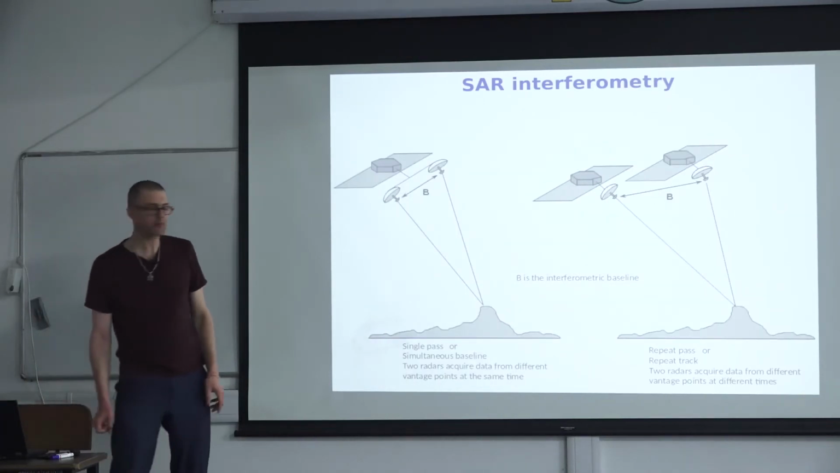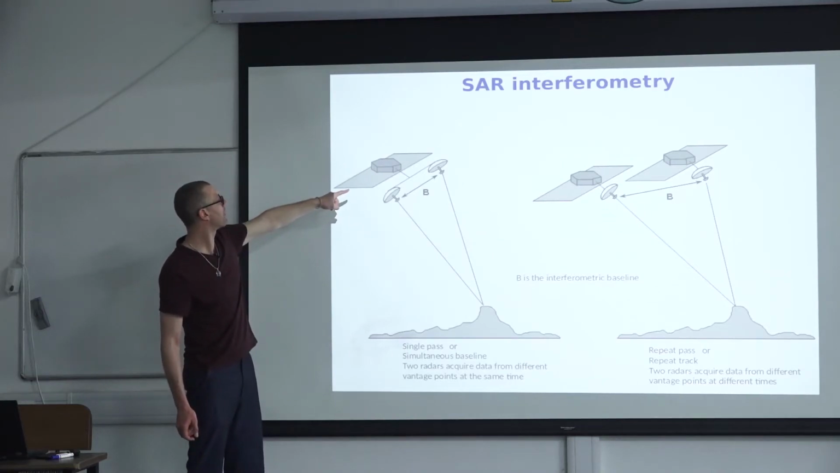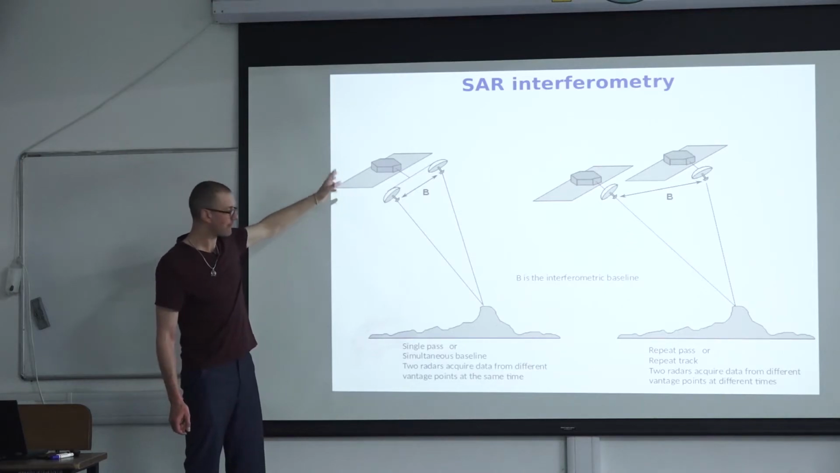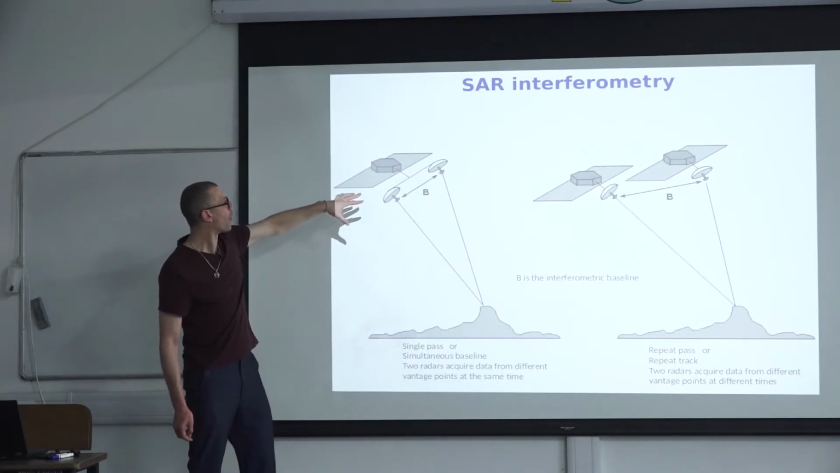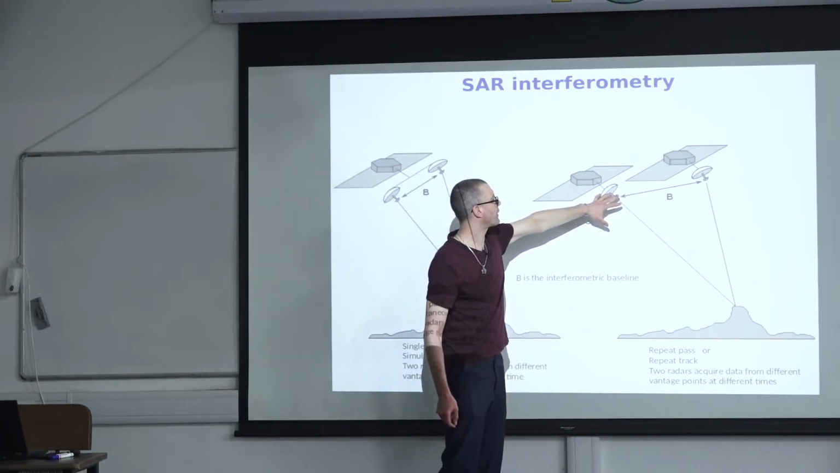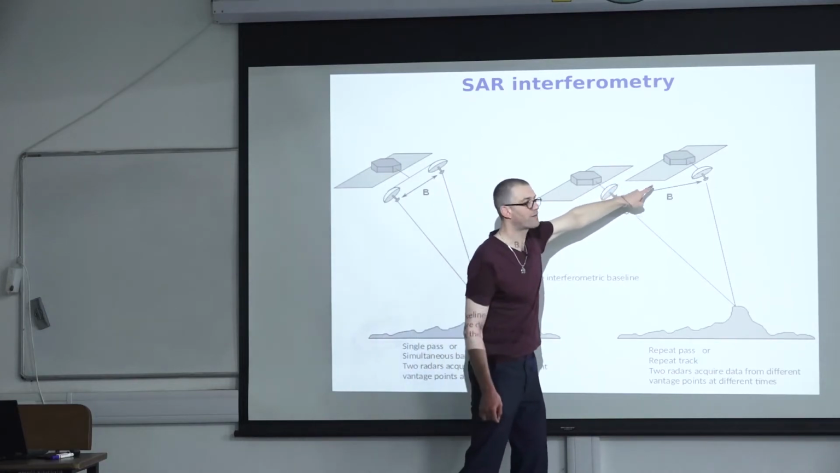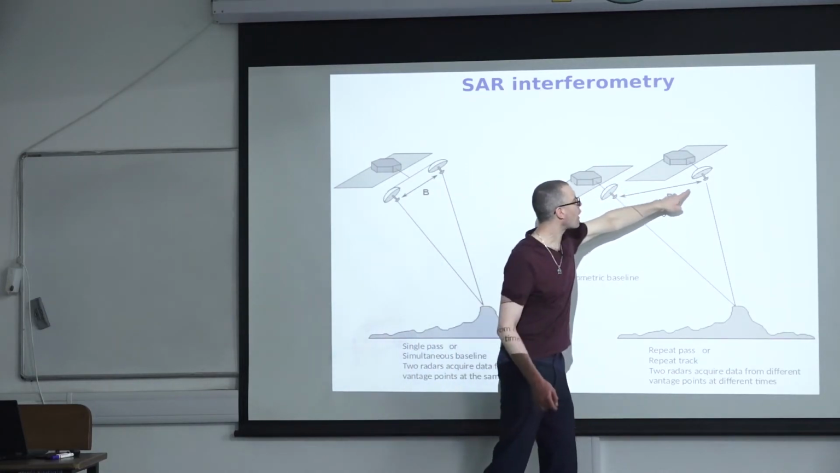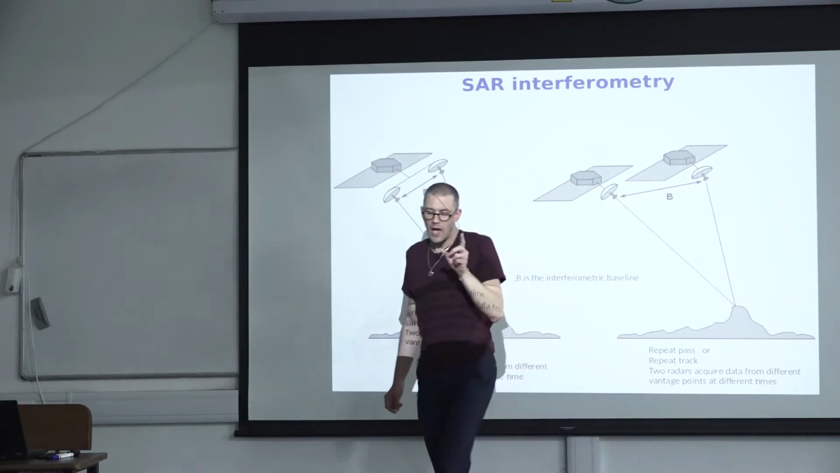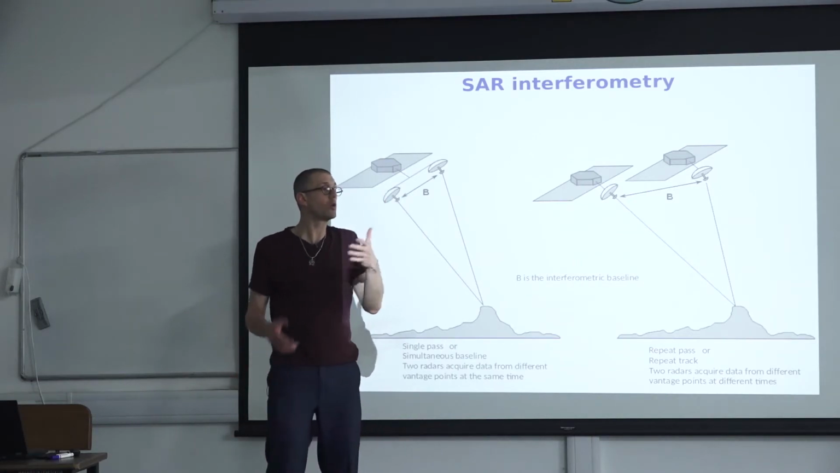And you have the two options. You can have the single pass interferometry. This is something that has been done on the SRTM mission, and I will show an image of this. Or you can have a repeated pass interferometry. This is what Sentinel-1 is currently doing. So you have essentially the same satellite that is slightly offset. Every image is being taken 50 or 100 meters from its previous location, which is quite amazing.